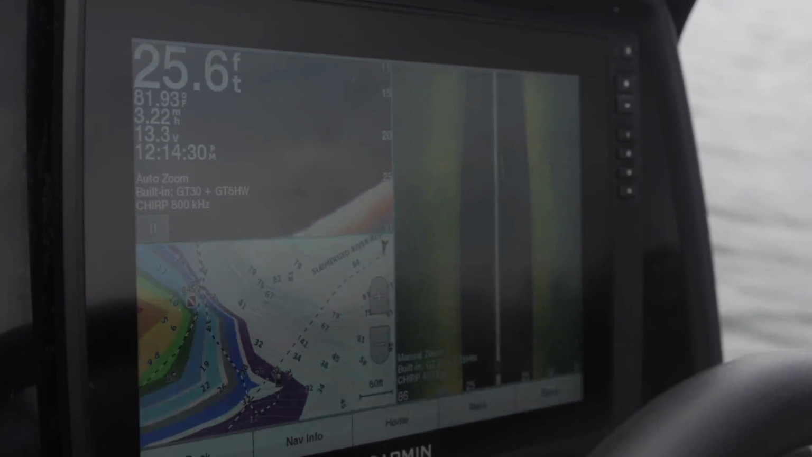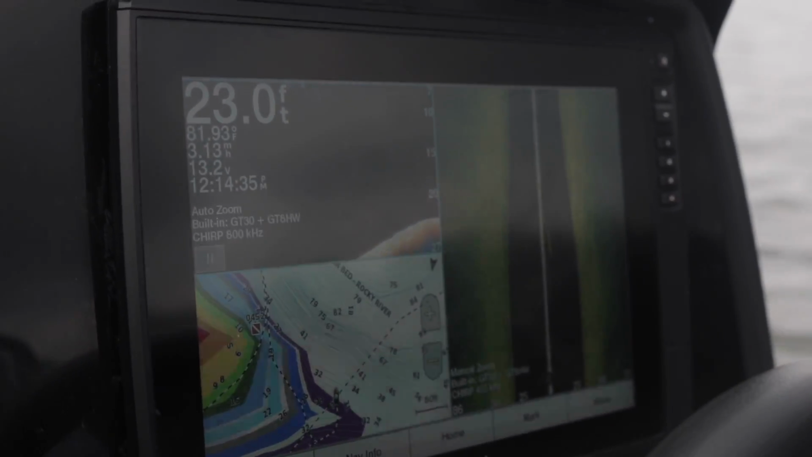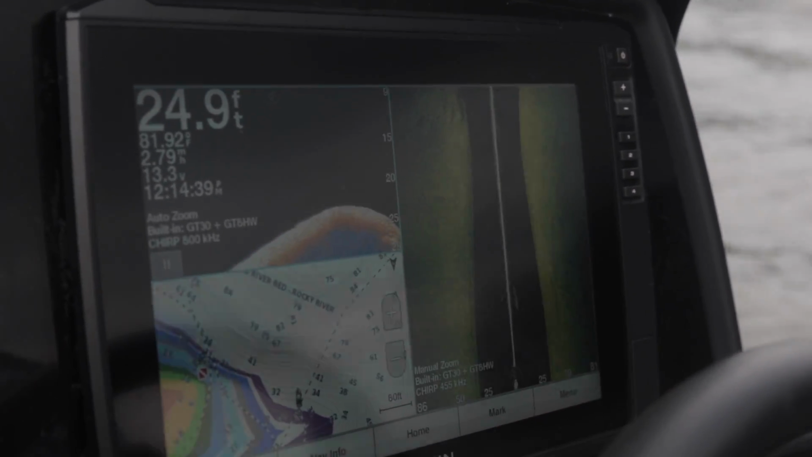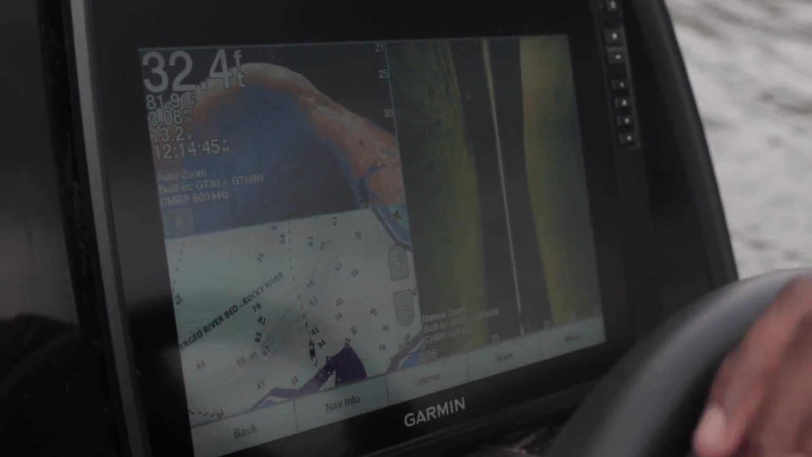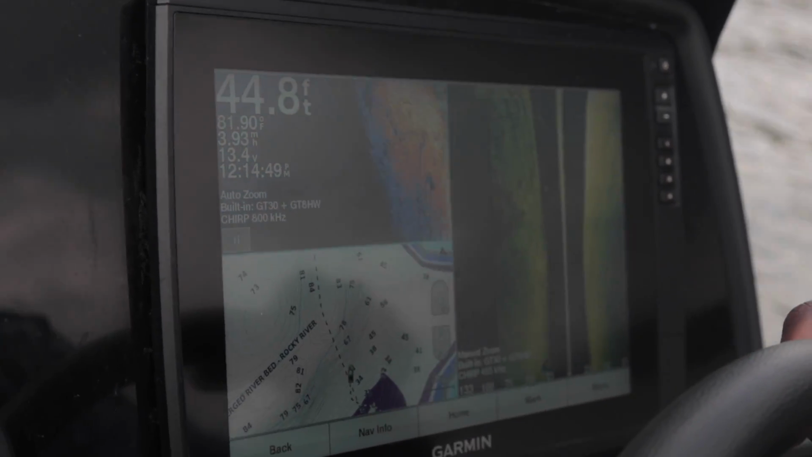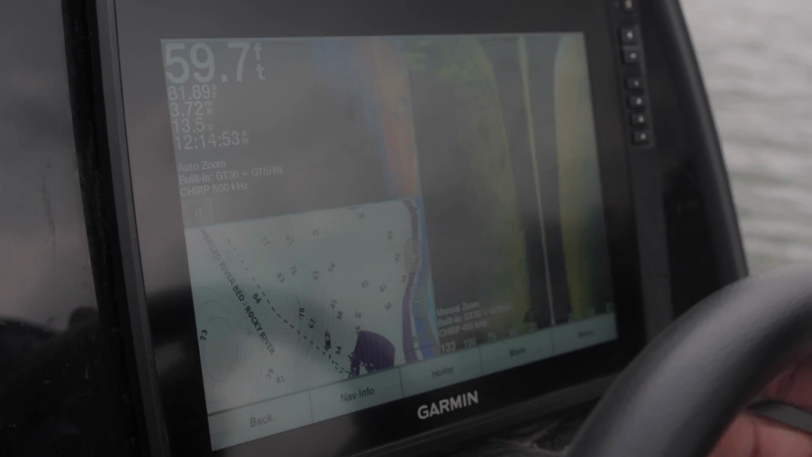But when they're just suspended out in the middle of nowhere like that, we call that our C stuff. A stuff is when they're on structure. B stuff is when you've got food and fish. You're marking food and fish. The C stuff is just when you've got random fish. There's probably something they're relating to that I'm not seeing just yet.